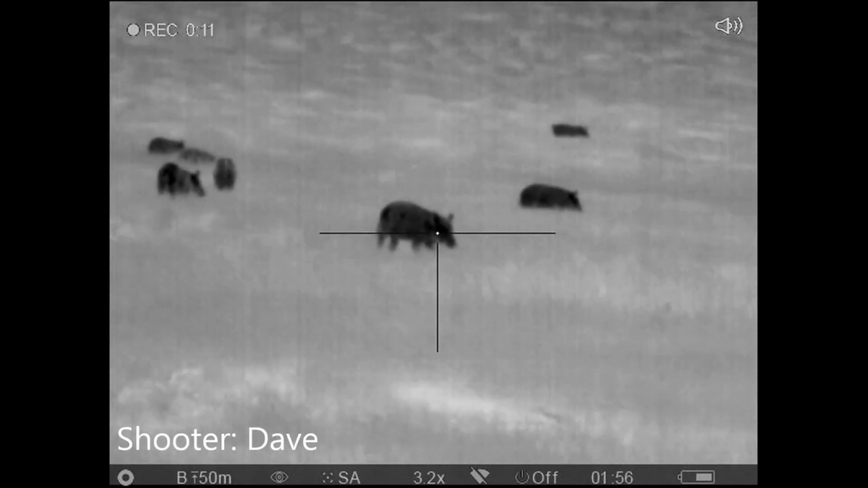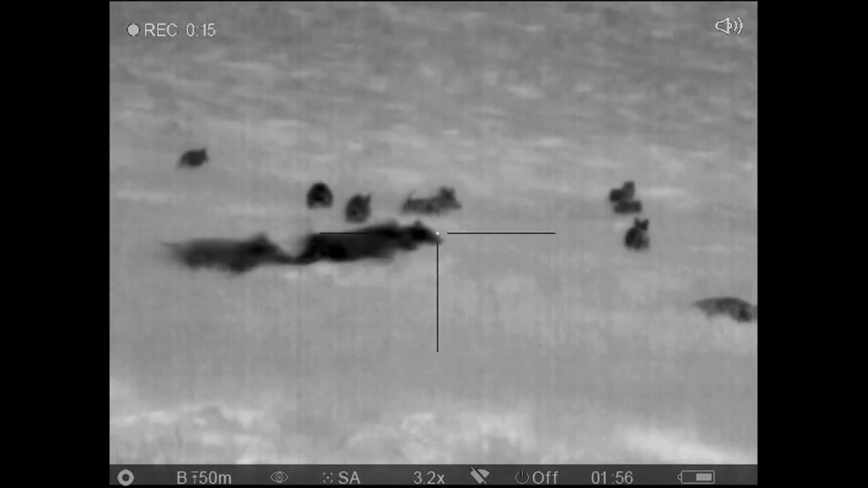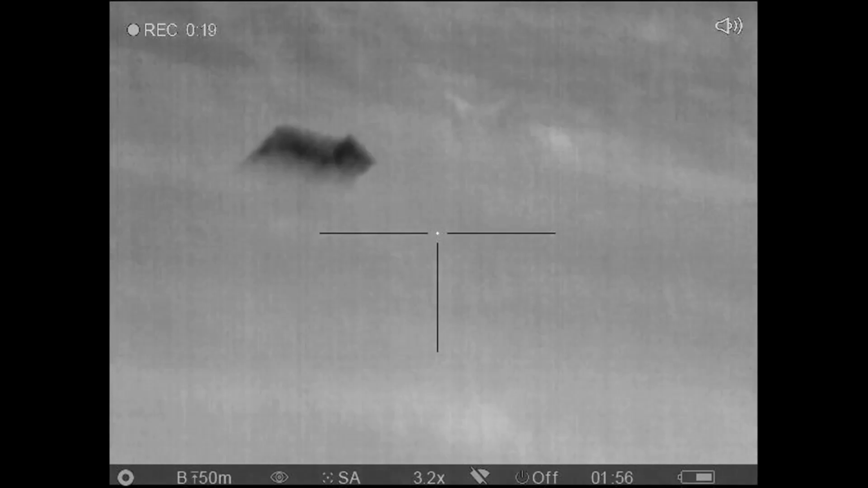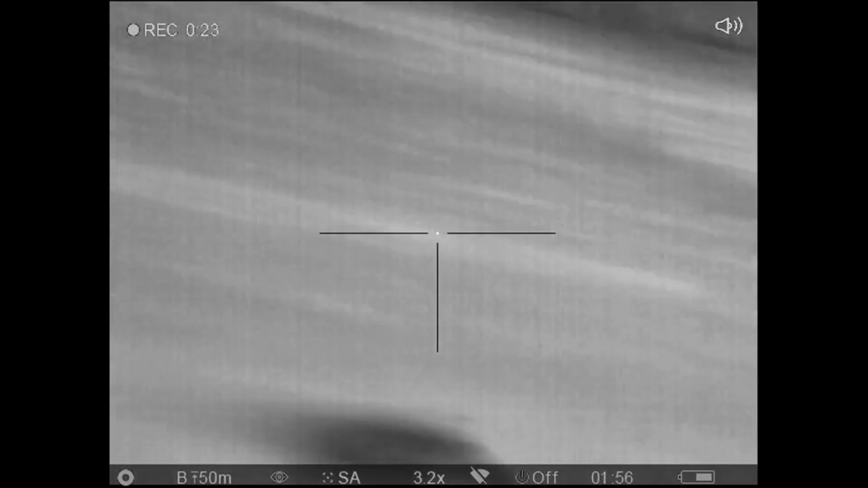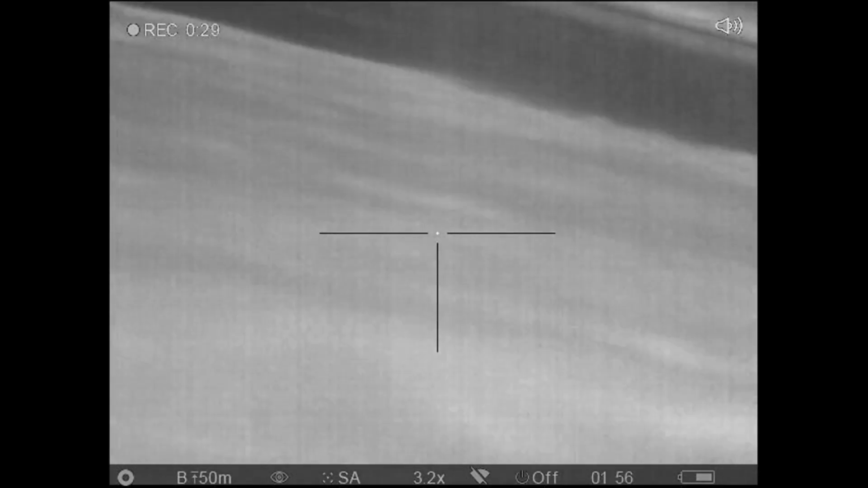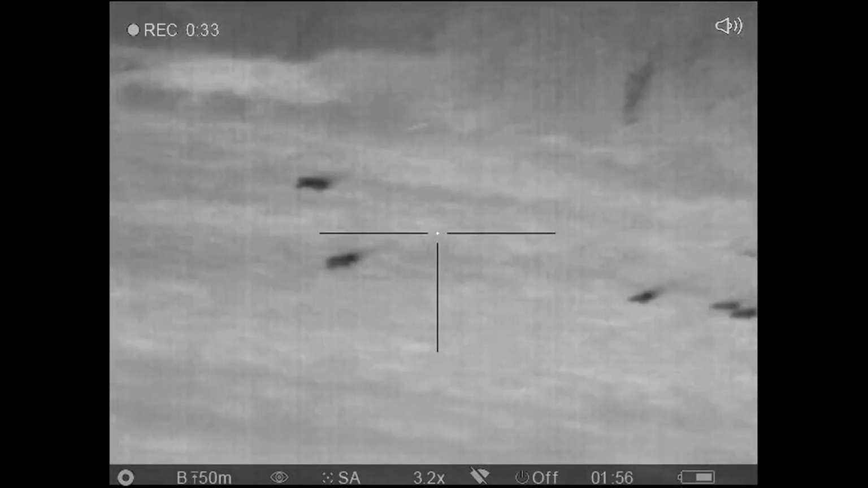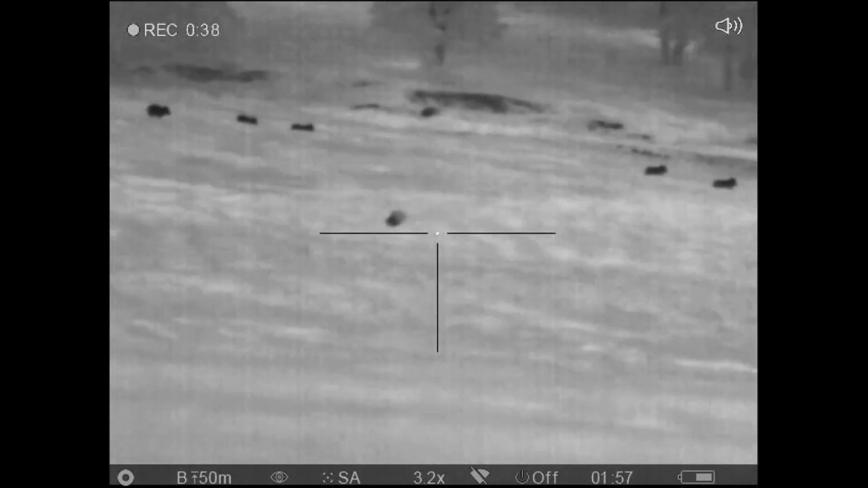Here's a view from Dave's rifle. 2, 1. And here comes my favorite shot of the night, somewhere in the neighborhood of 200 yards. And down he goes.